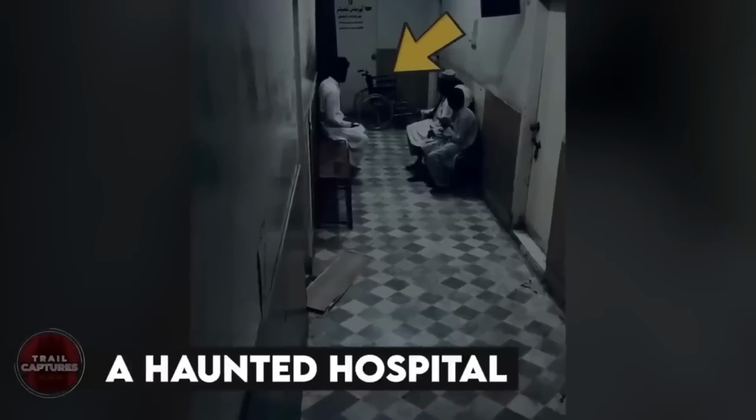So what do you guys think? Isn't that creepy? A haunted hospital. In July 2022, something strange happened in a hospital.